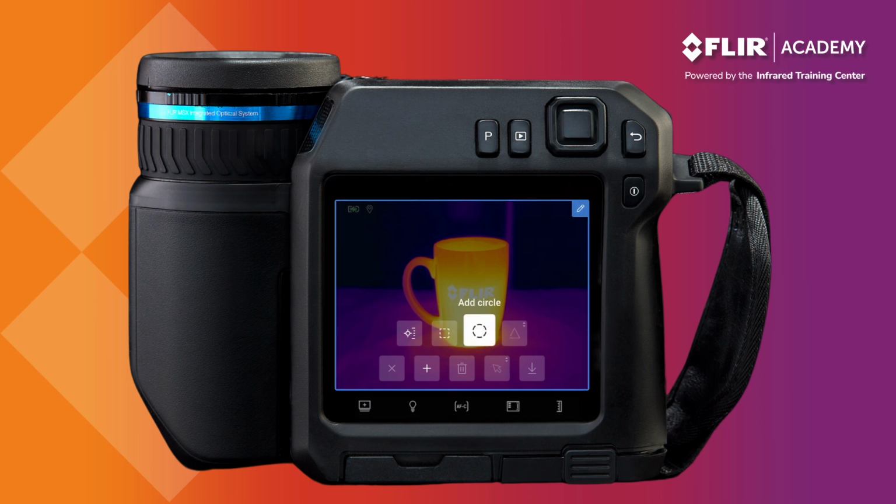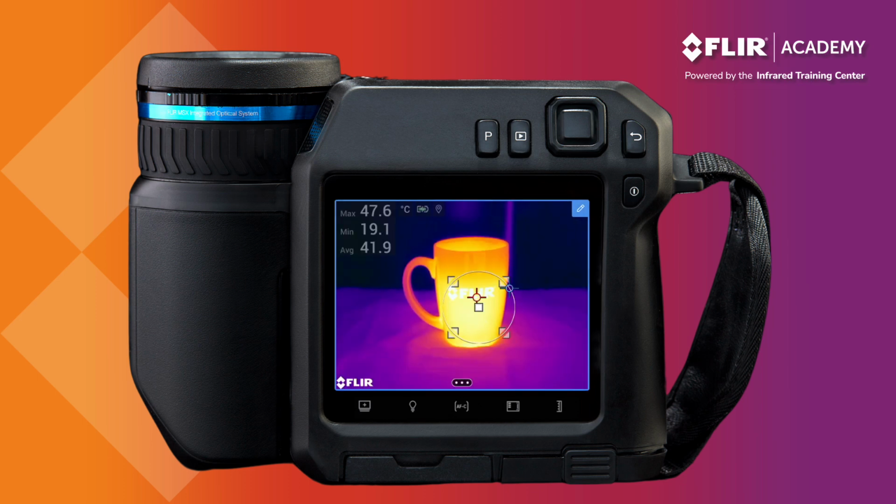Let's try Add Circle. Highlight that option and press the navigation pad to select. This places an area circle on the display with both hot and cold spot indicators. Use your finger to press and drag any of the four corners on the overlay to resize the shape.